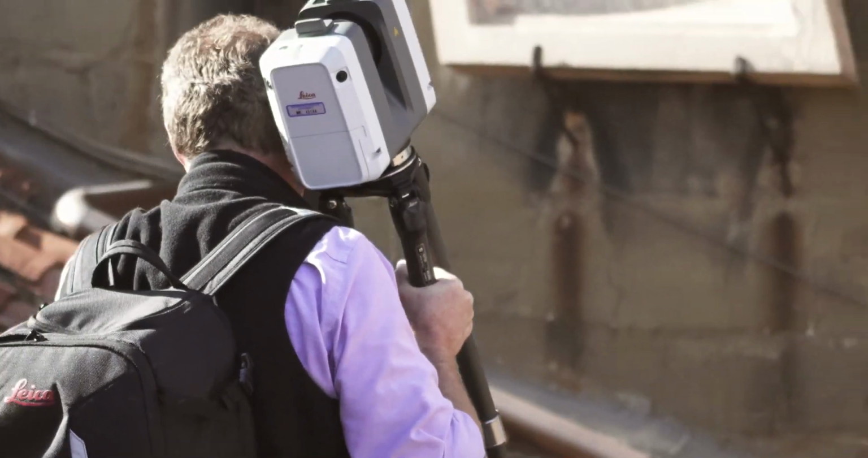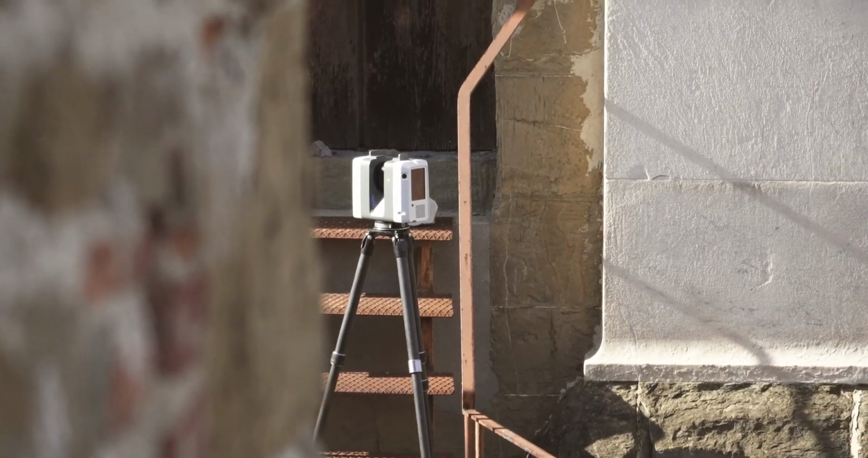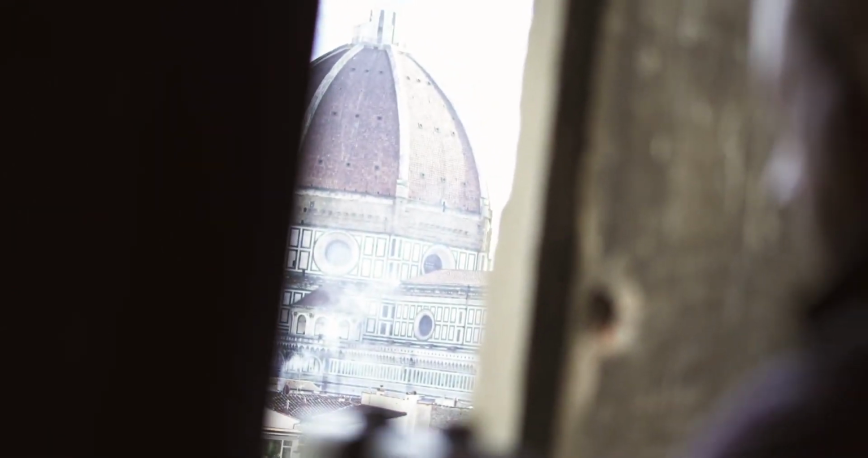Now, some of the things that we saw today really interested me and surprised me. We've always thought that Brunelleschi was the architect behind the design of this building, and I can understand why. The proportions of the space, the measurements all say that it's Brunelleschi. But when we went up to the top and we looked at the brickwork, we noticed that the construction of the bricks were all laid horizontally.